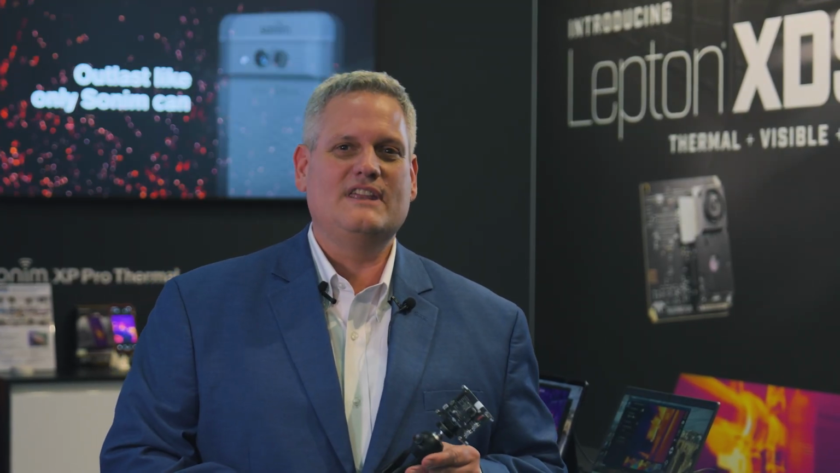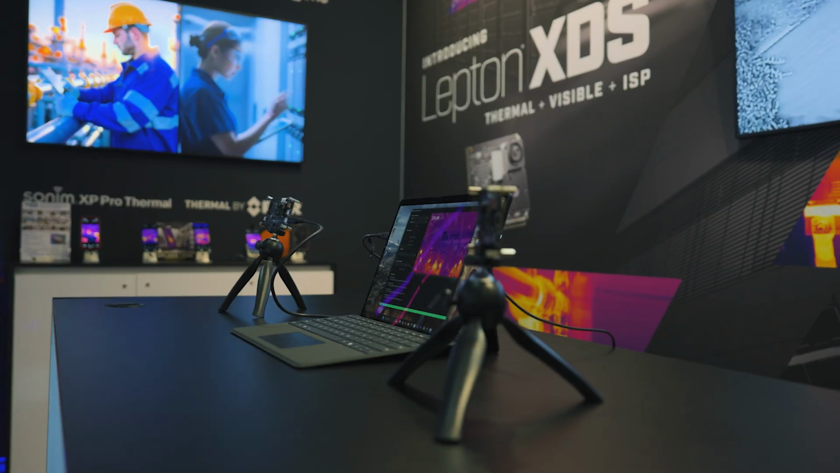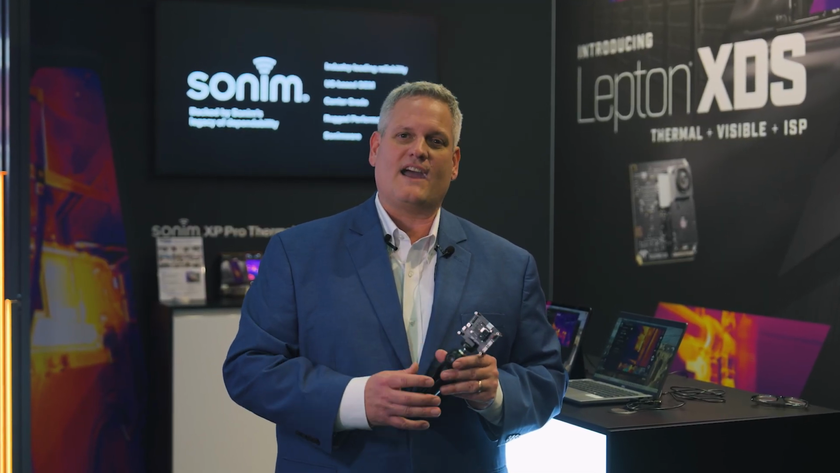This year, Teledyne FLIR is introducing the Lepton XDS. This is a very unique system in the market and one that the market has been asking for, and asking us to develop, for many, many years. We've taken the input from all the customers, the OEMs, the market itself, and users, and we actually have made this product and designed this product for fast integration, easy integration, and excellence in image quality.